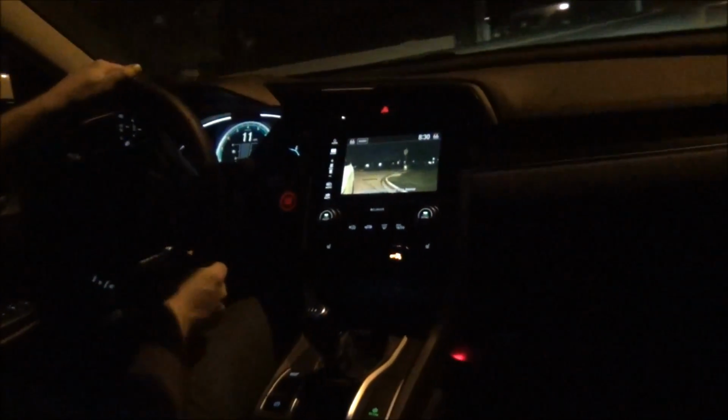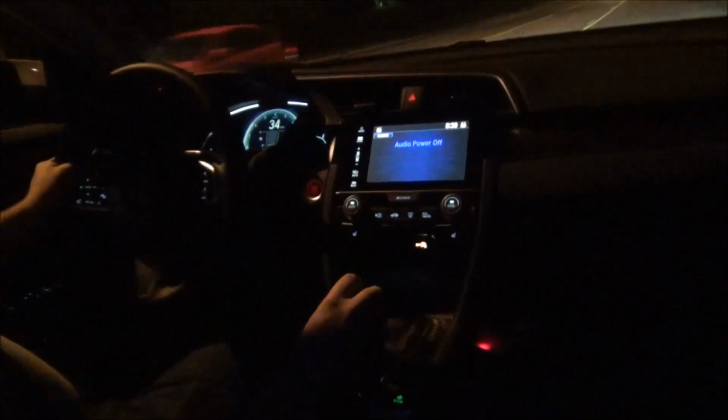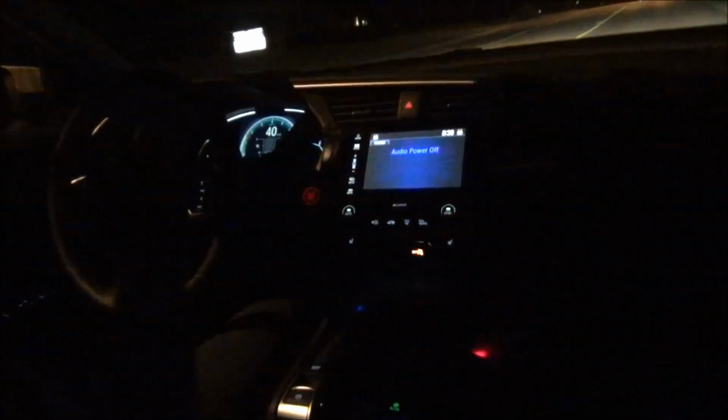Okay, so this is the 2017 Civic EX Turbo with the 6-speed manual, and this is the first year Honda's offered this engine with the manual transmission. 2016 was only available with the CVT, and I actually put off buying a 10th gen Civic quite a while to get the manual. In fact, I first looked at this car almost a year ago, and the only manual offering was the LX. So I decided I just wanted to hold off for a while, bought my Accord Coupe, hated that and regretted every minute of it, so then I got the EX Turbo 6-speed.